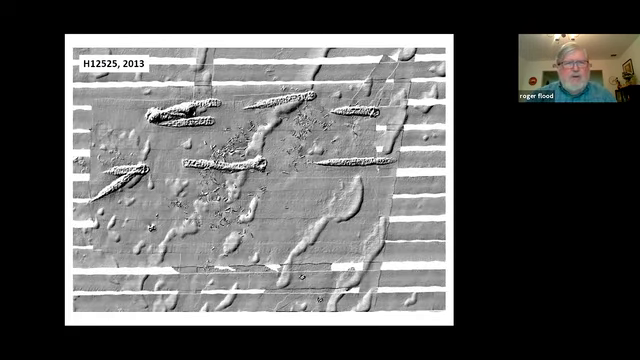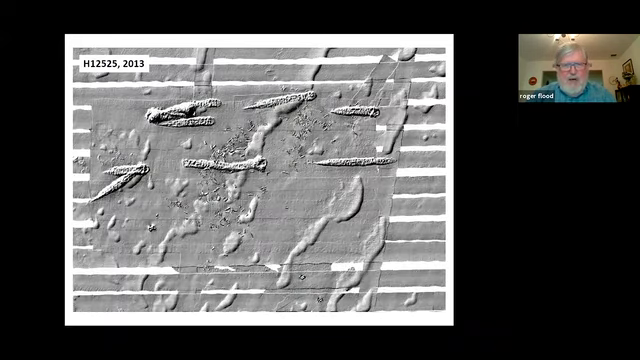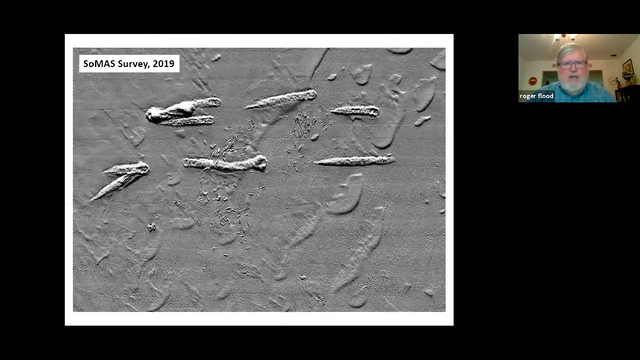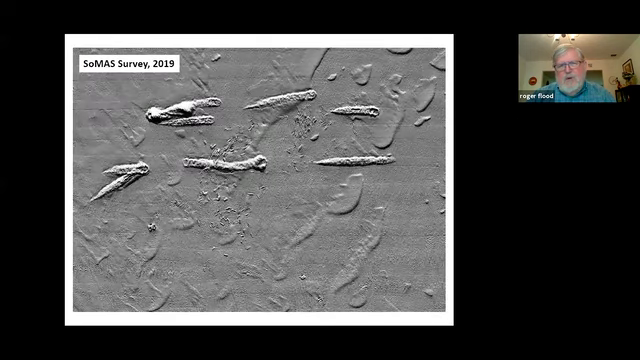This is a hydrographic survey in 2013, a little bit after Sandy, and we see a very similar picture, but we'd expect that if the two surveys are close in time. And then 2019, so between 2013 and 2019, the waves have sort of regularized again, gotten more linear, but they have moved a fair bit.